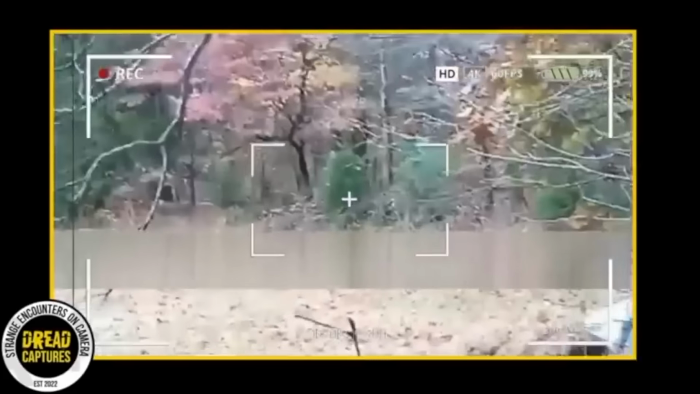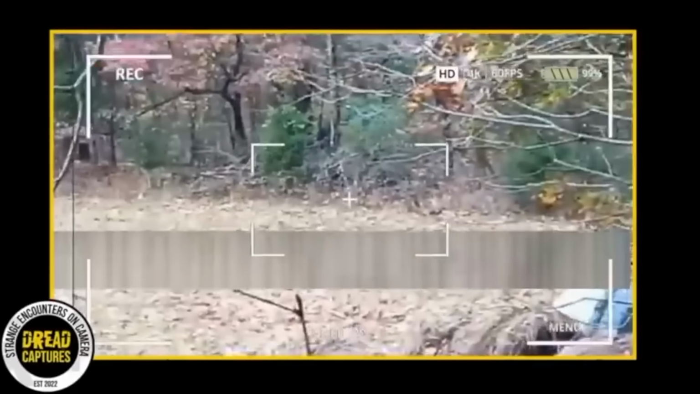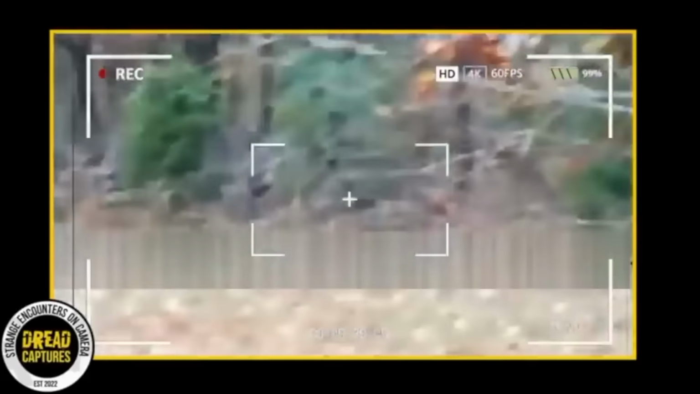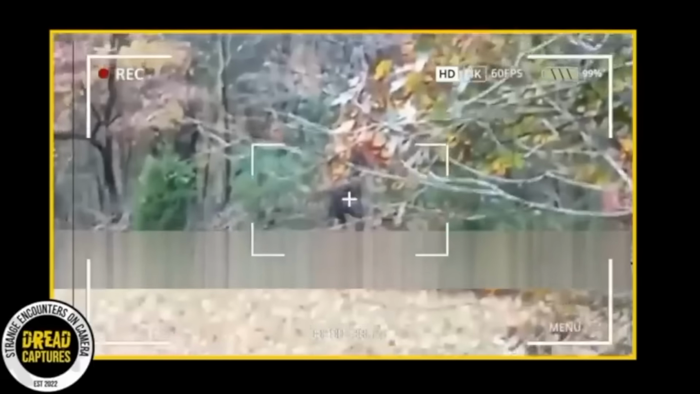Alright, so in this clip, we have a few guys in the woods. They have found something on their property. You can see as he zooms in, it definitely looks like a hairy bipedal creature walking through the woods. He tries to track him, but you can even hear him on the original video say that his camera is somehow picking up everything on the forefront, and it's not focusing very well, but let's watch the part where he walks again.